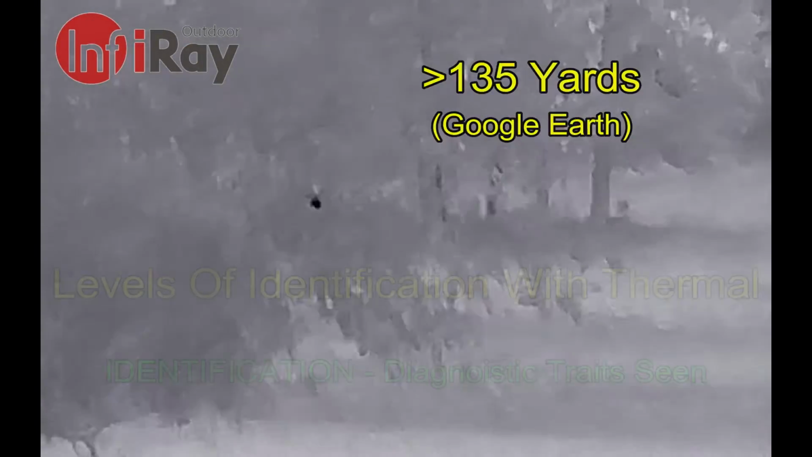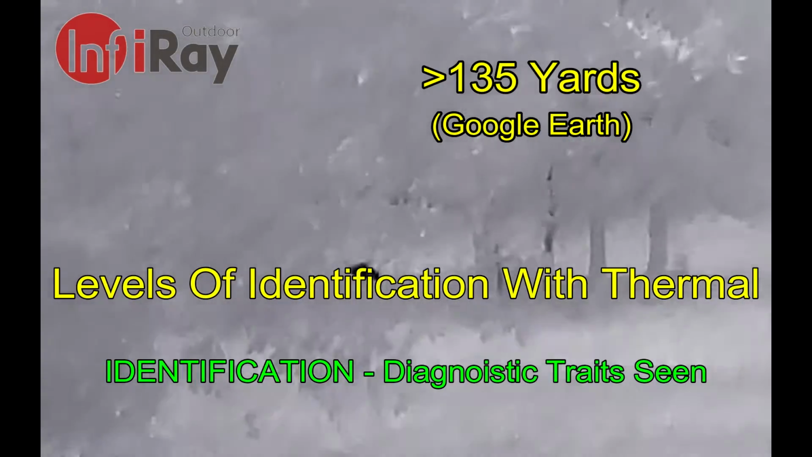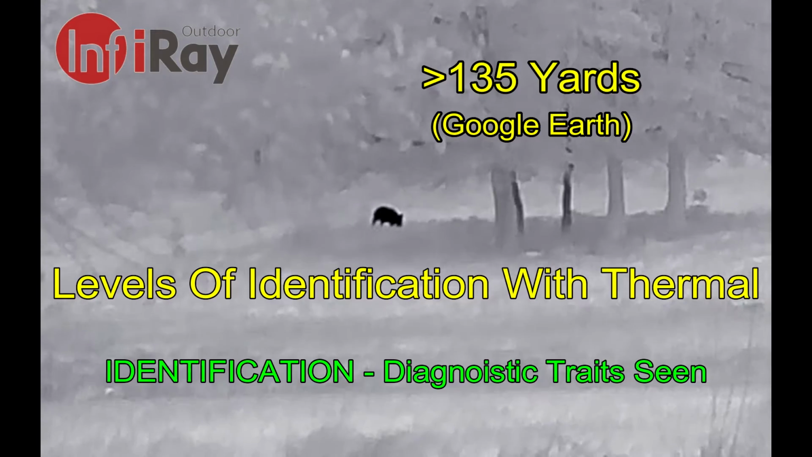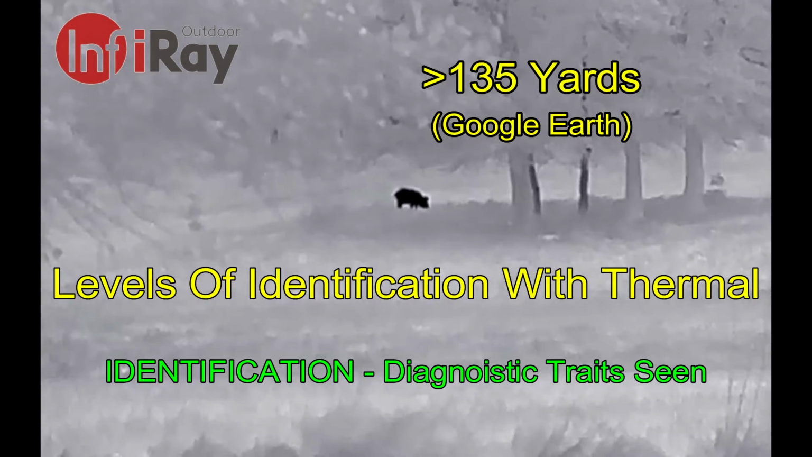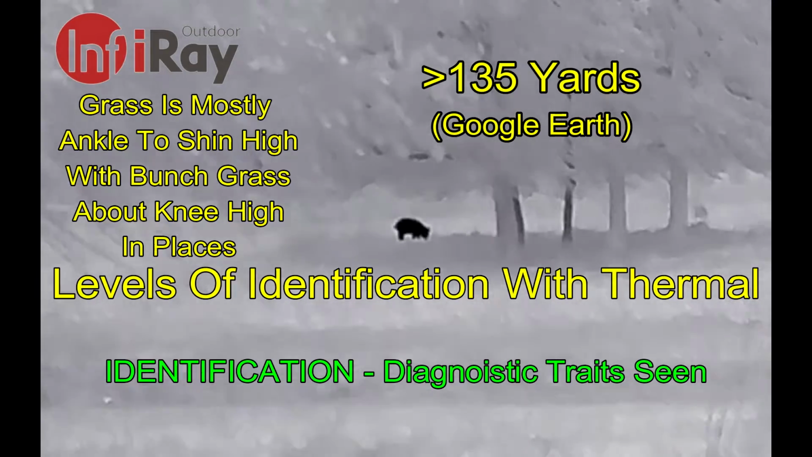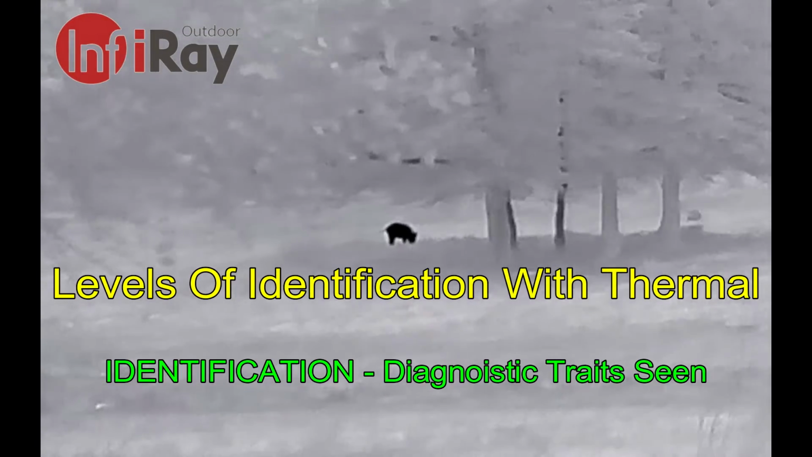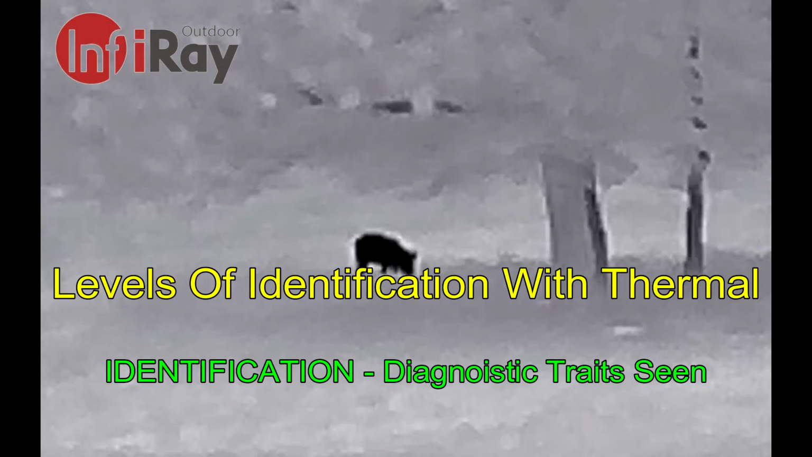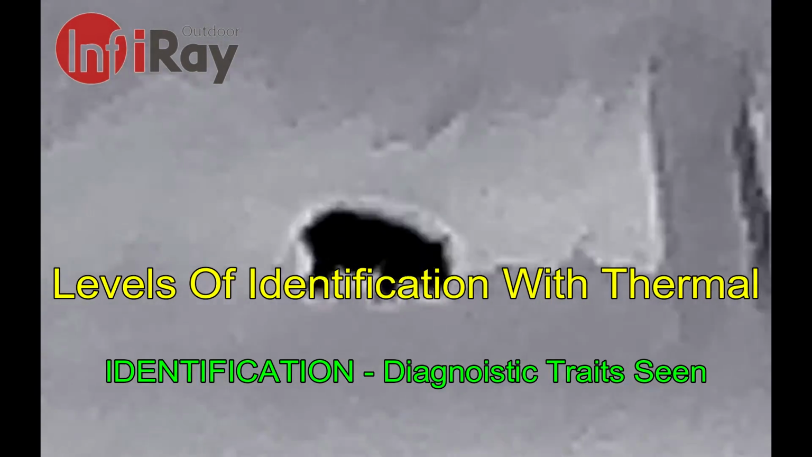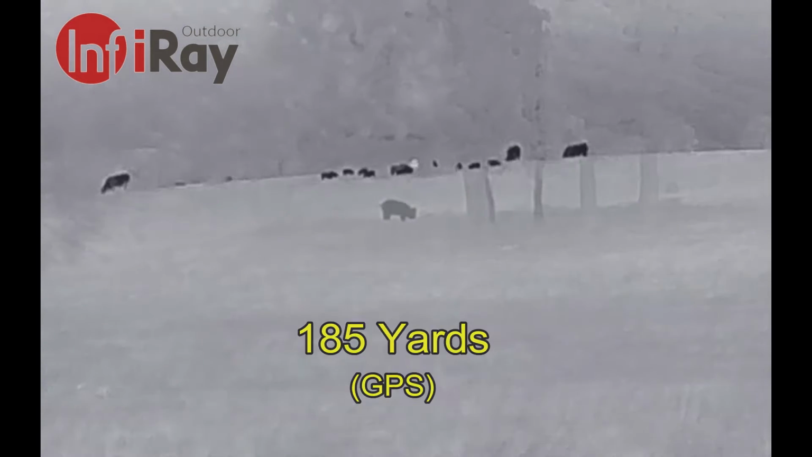During the stalk, we ended up passing up this one hog, and it's going to go from observation to recognition to identification. And we're passing up this hog because we're going for the rest of the group. But you can clearly see that this is going to be a pig. You can see all the features of pigs. You can see the ears, you can see the snout, you can see the short tail, you can see the shape of the animal. These are all diagnostic traits. This is definitely a hog.